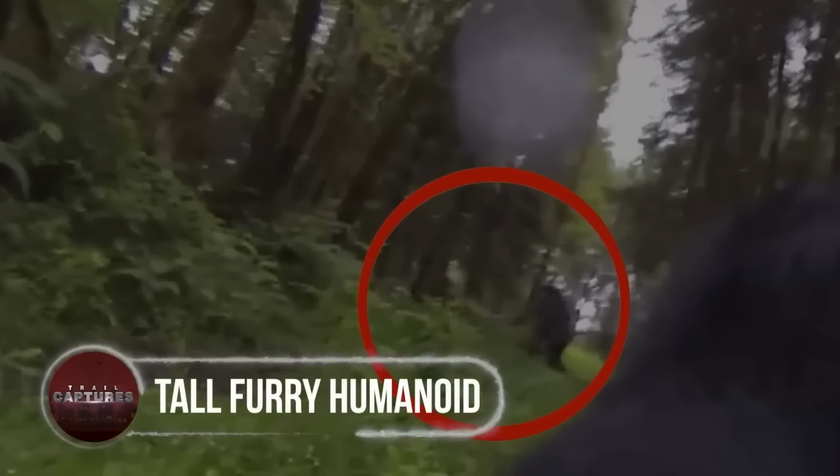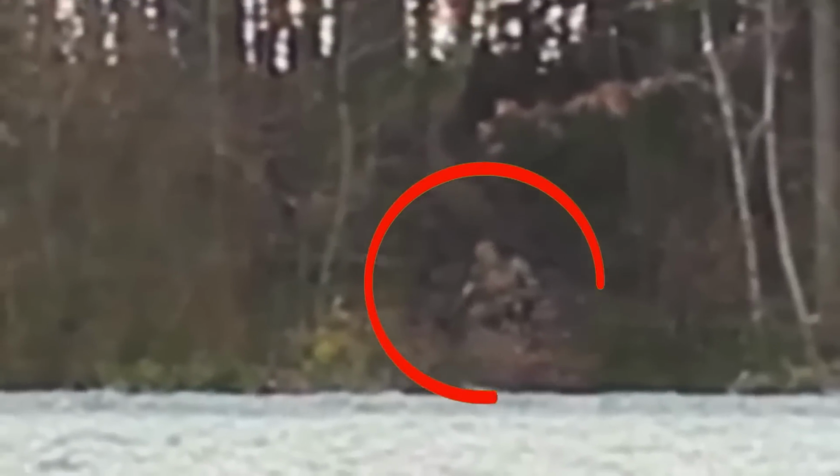Tall, furry humanoid. The bigger and furrier it is, the more concerning it gets. After dozens of reports of a tall, furry, human-like figure being noticed in the woods near Winnipeg, a former canine expert was hired by wildlife experts to find and investigate.